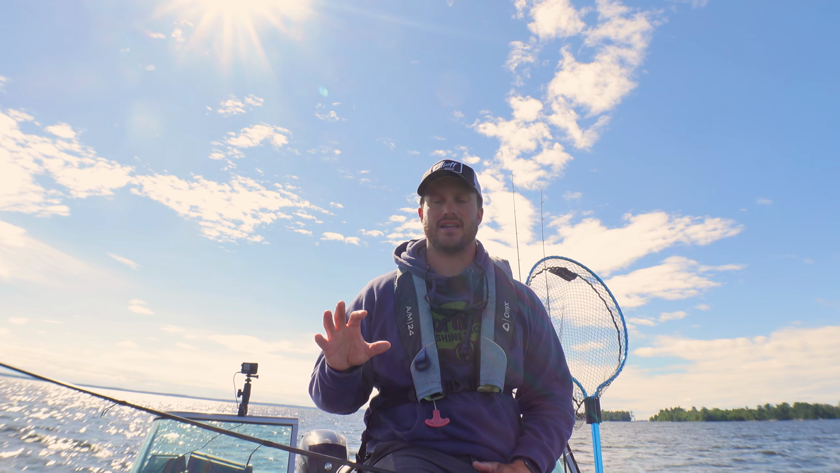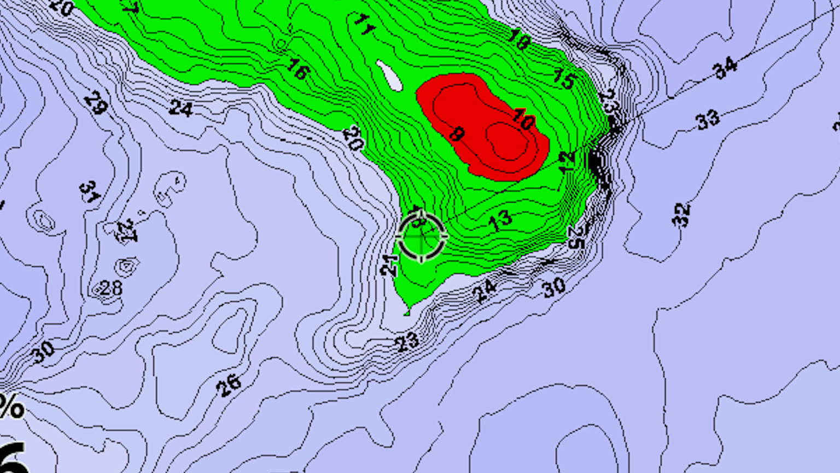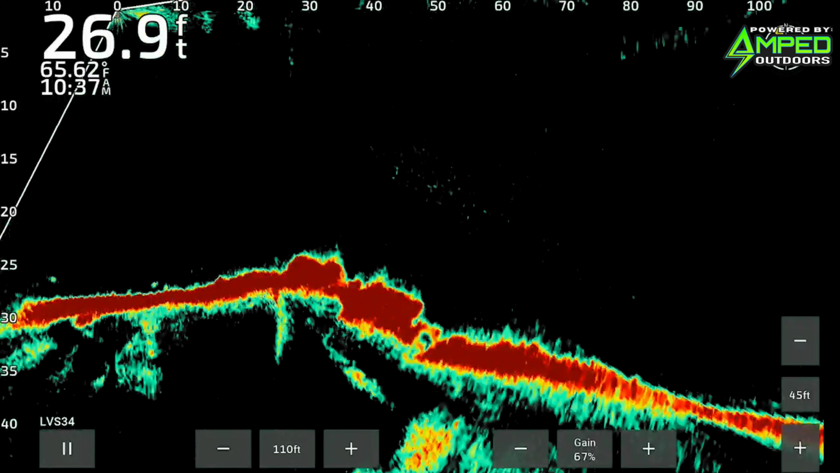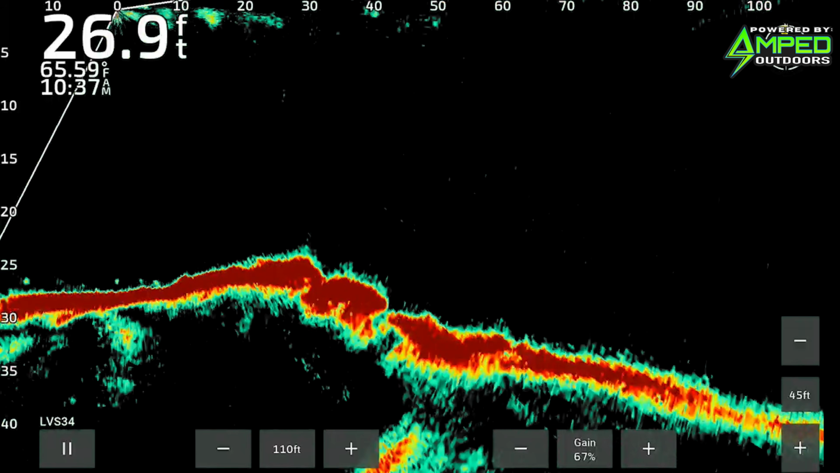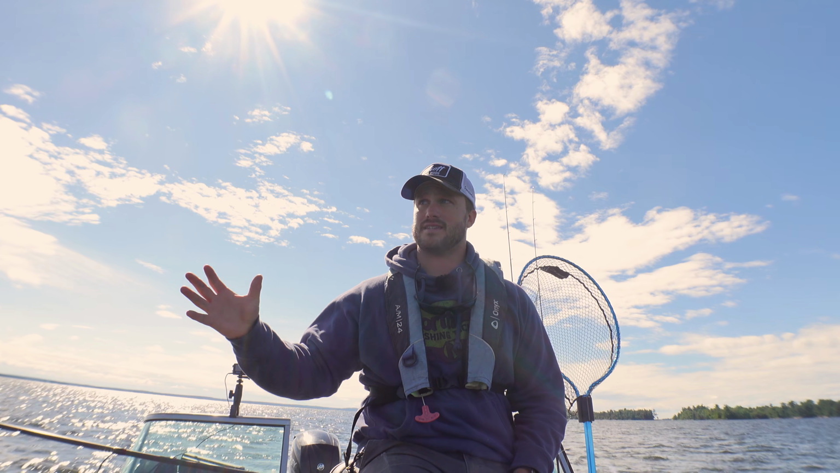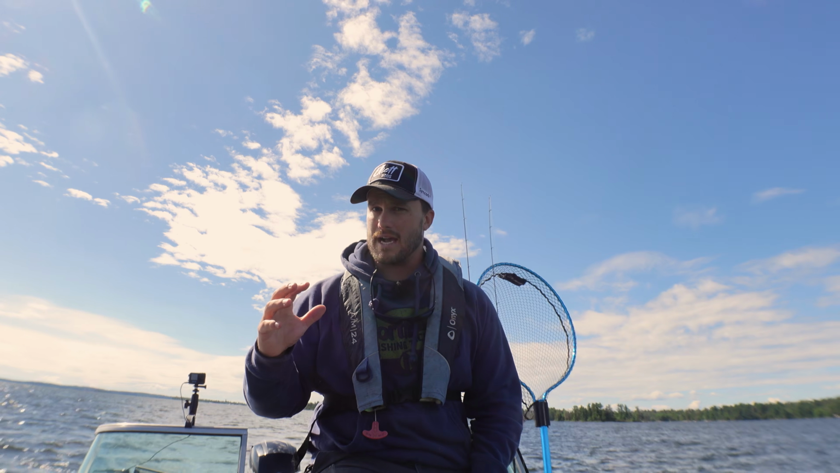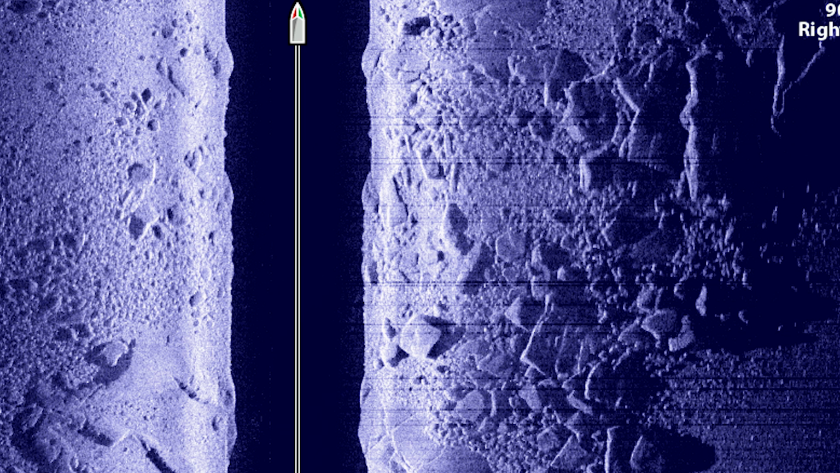They sometimes like to sit on these high spots, so being able to identify that highest point is important, especially if the high spot is 10 feet, that might not be what I'm looking for this time of year. But this one looks like the high spot is in like 20-ish feet, and that's been kind of a sweet spot because it's the 20 to 30 foot range. So if it's in the range that they're at and you can find that little high spot, that is another sweet spot. A lot of times there's a little bit of rock pile on top of these things, so a lot of structure for them to relate to.